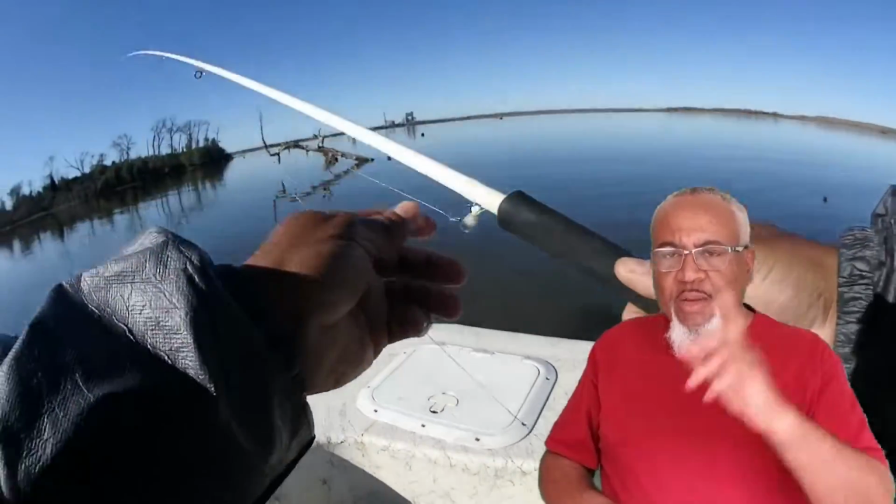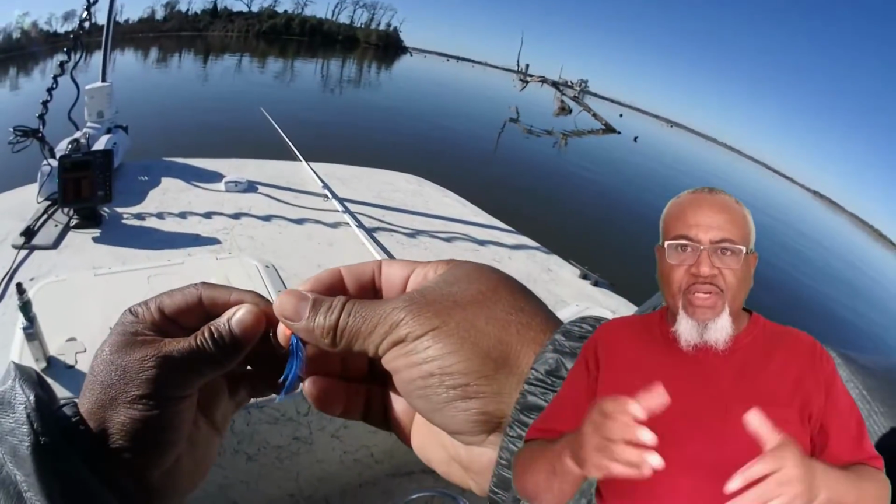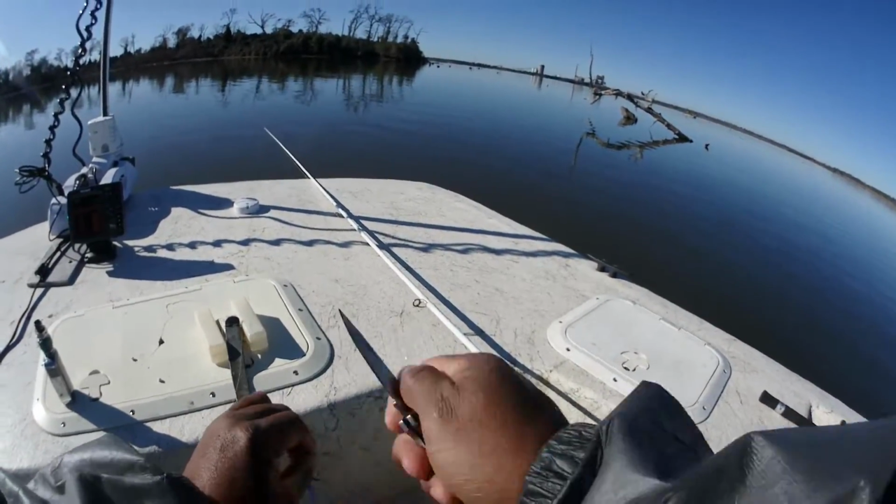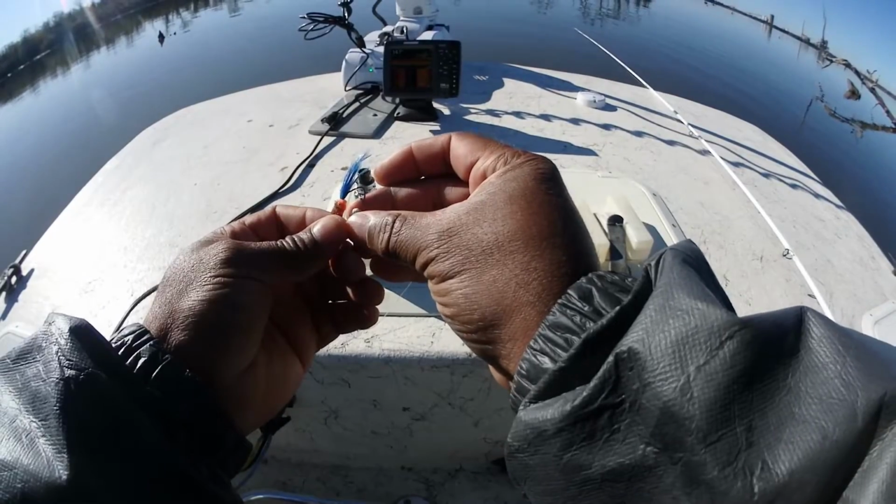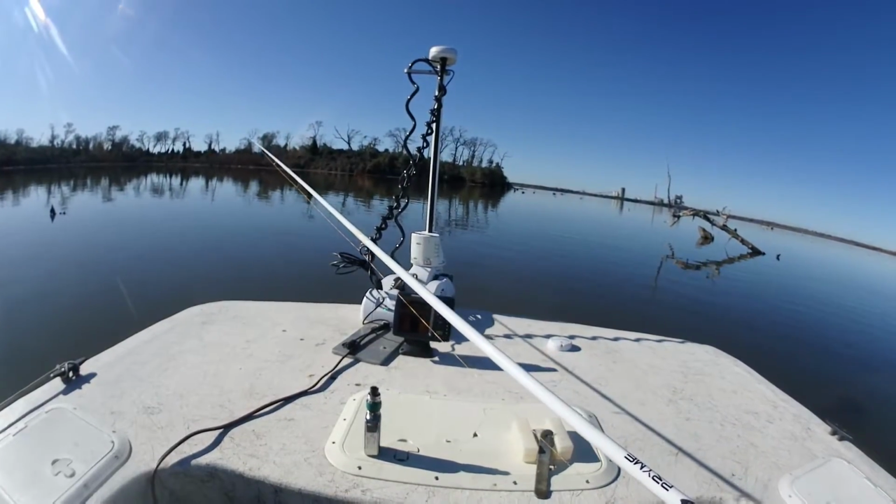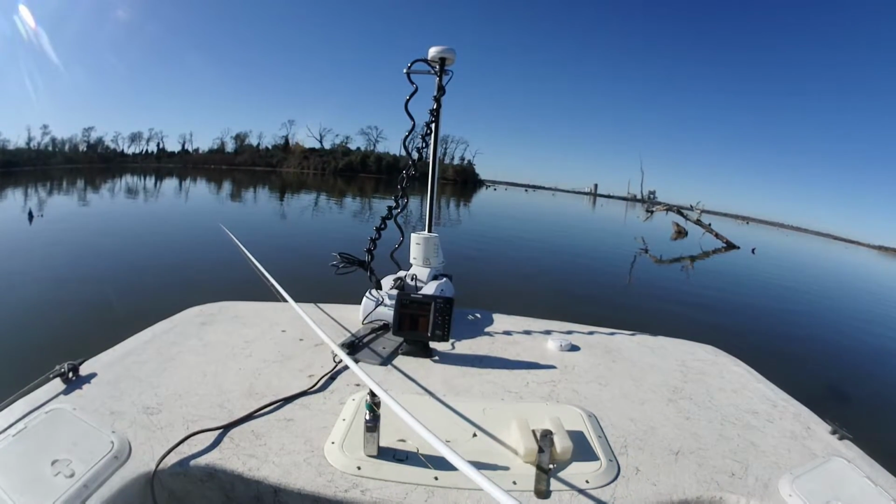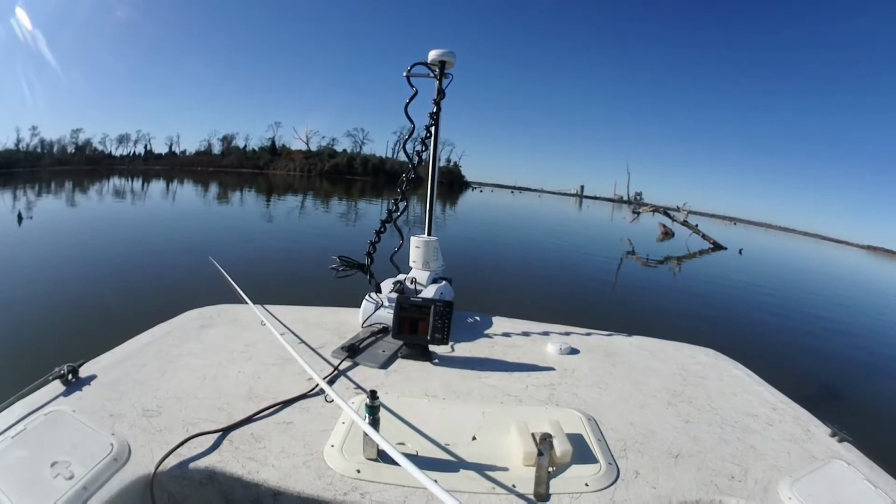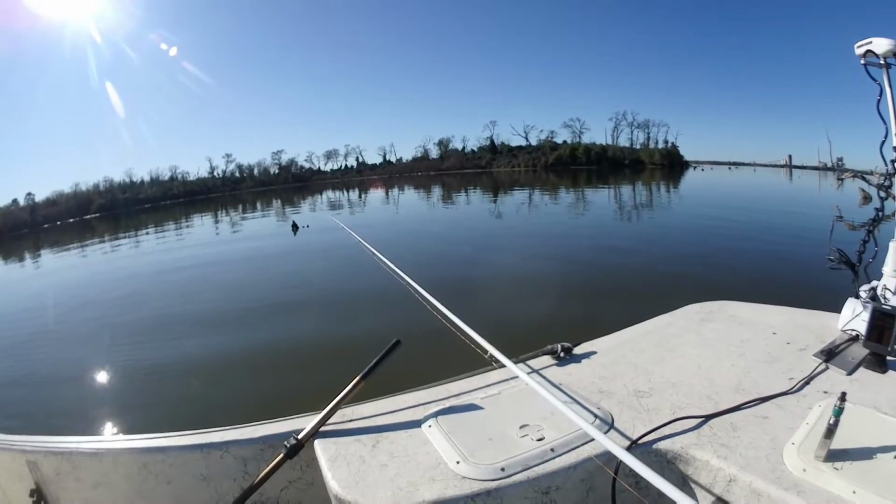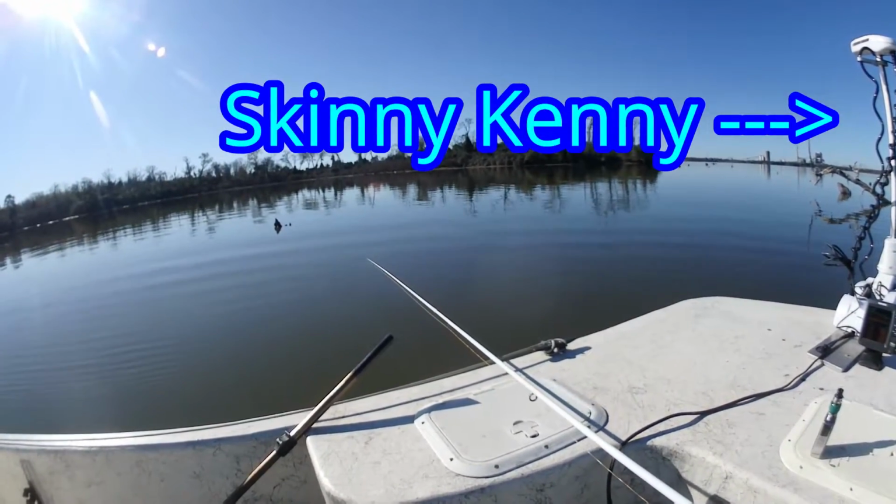Here, I'm gonna step over here and take old Skinny Kenny up on his offer to come fish this, the visible structure. I ain't even had a peck other than that catfish and white bass. Come on this side. It's the water over here.